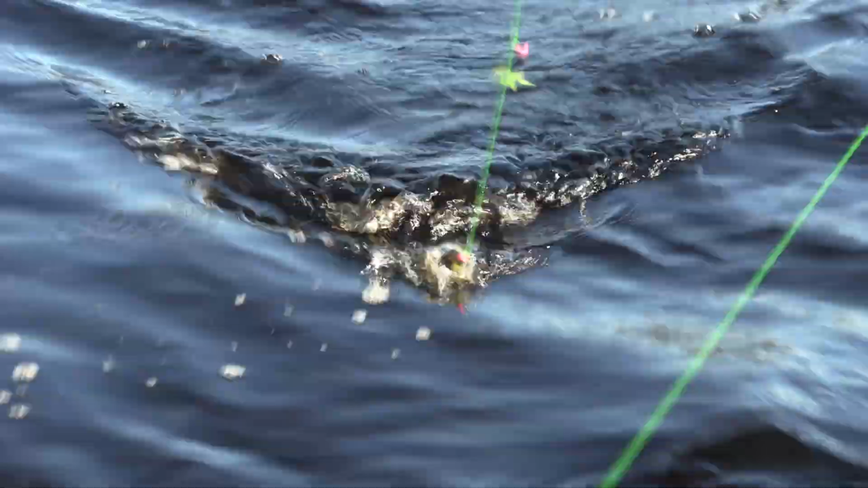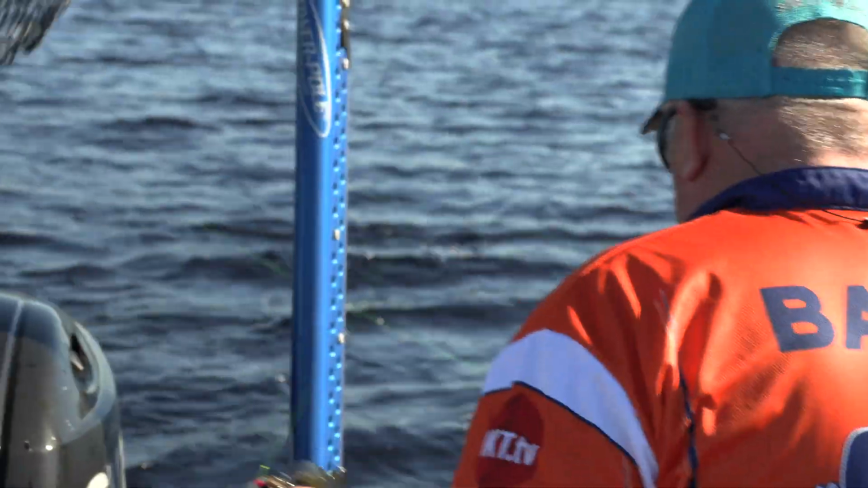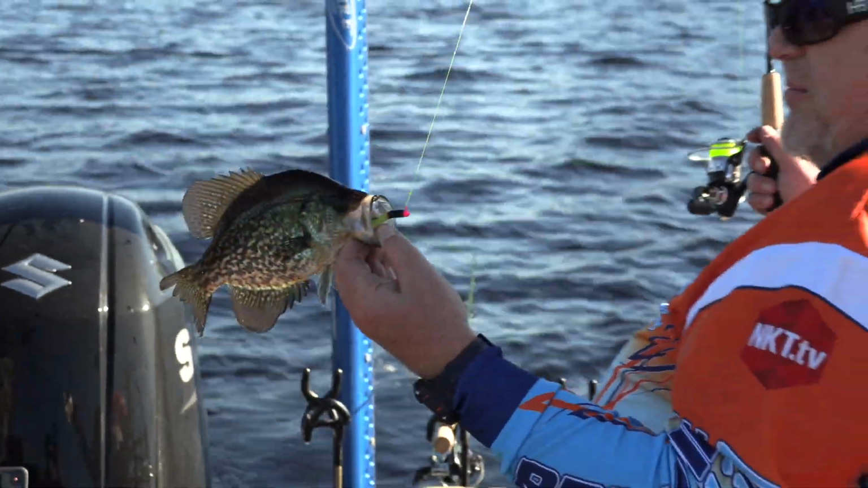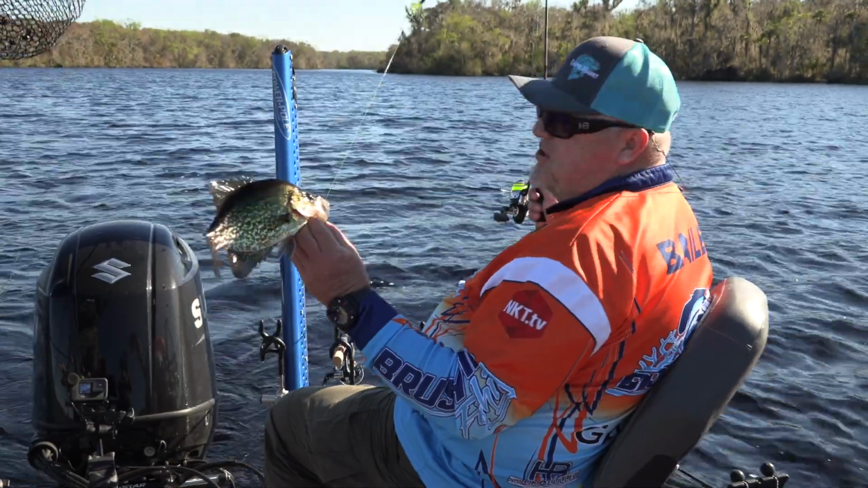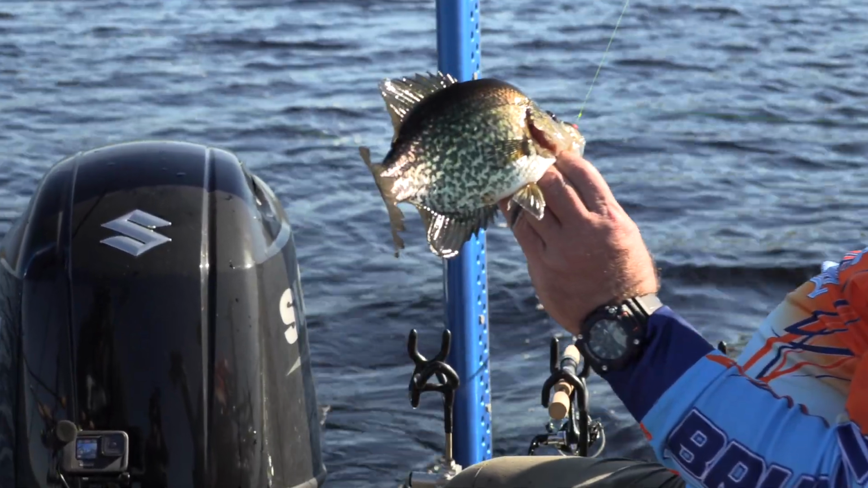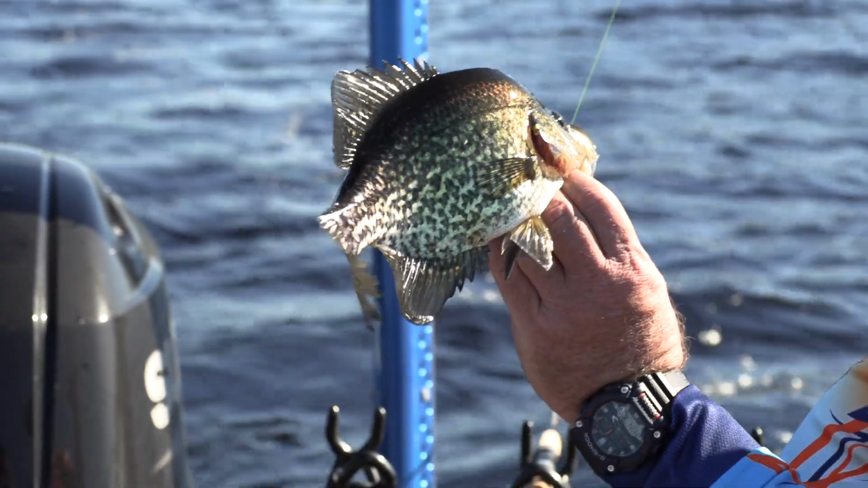There we go. There. Gets to meet the man from the Buckeye State. Look at there. Woo! That one came on just the black and chartreuse with the pink head, double cross jig head. And again, folks, the fish down here in Florida just have that different color to them. A lot of turquoise. I don't know if the camera will even be able to pick it up, but I'll tell you what, they're beautiful.